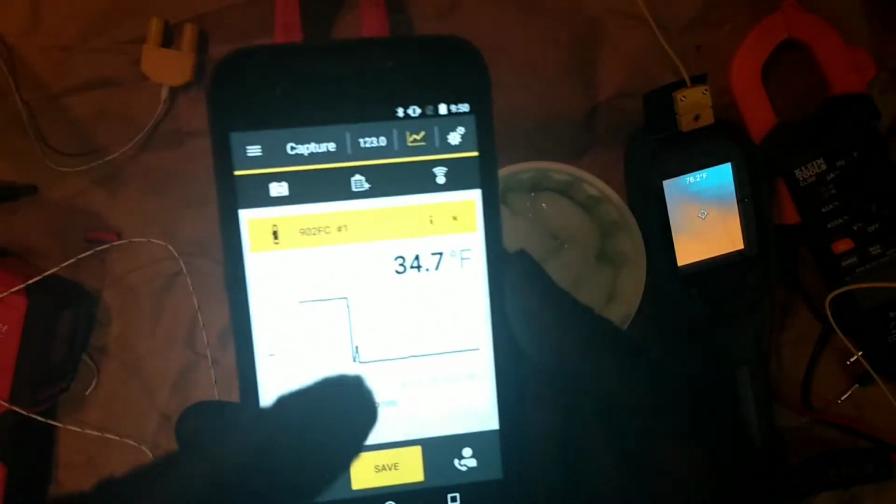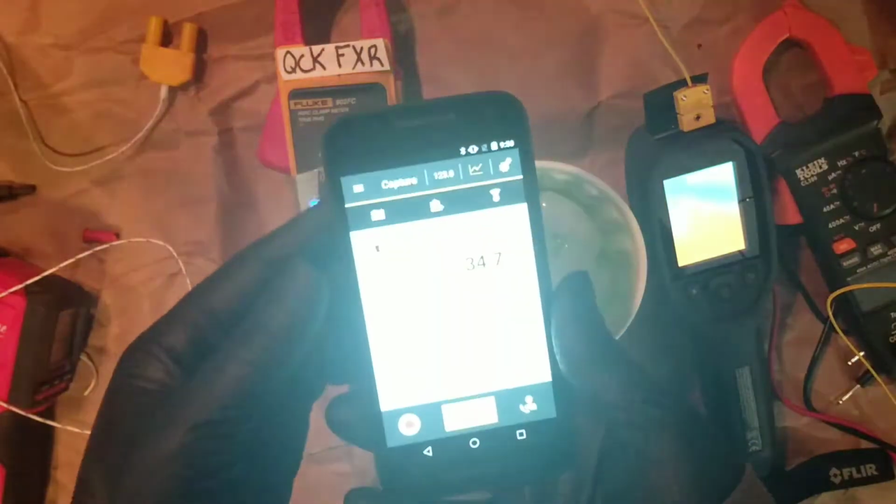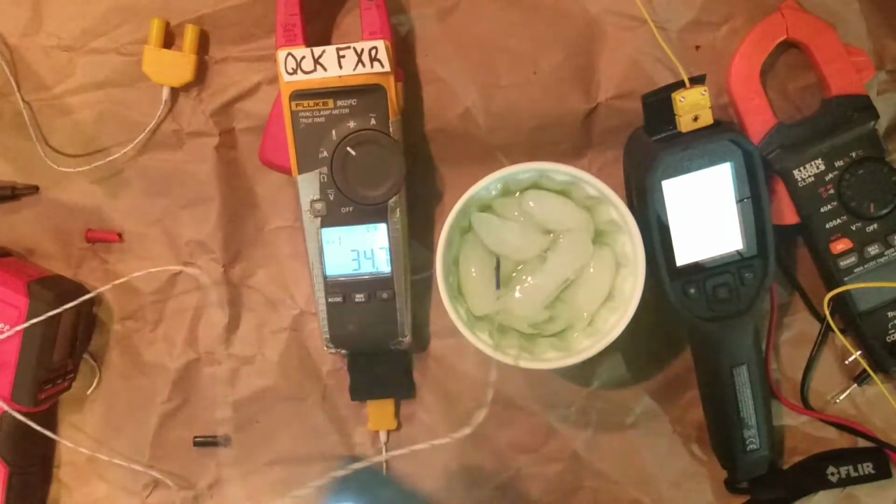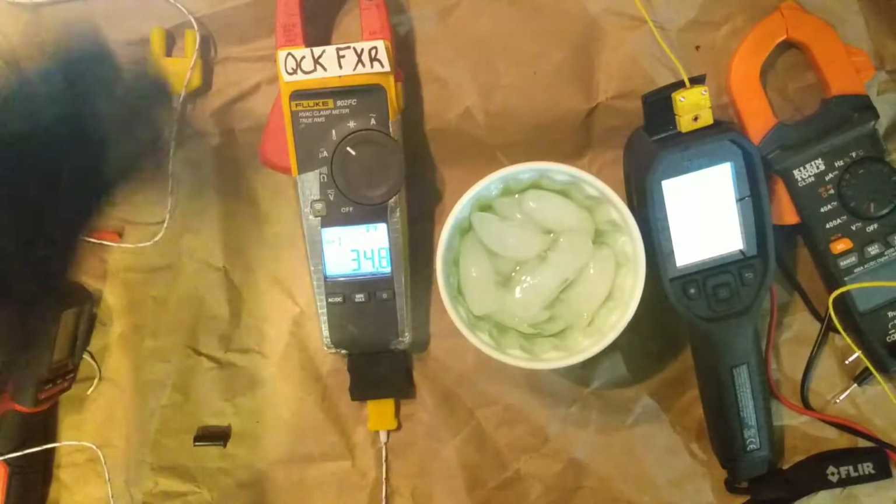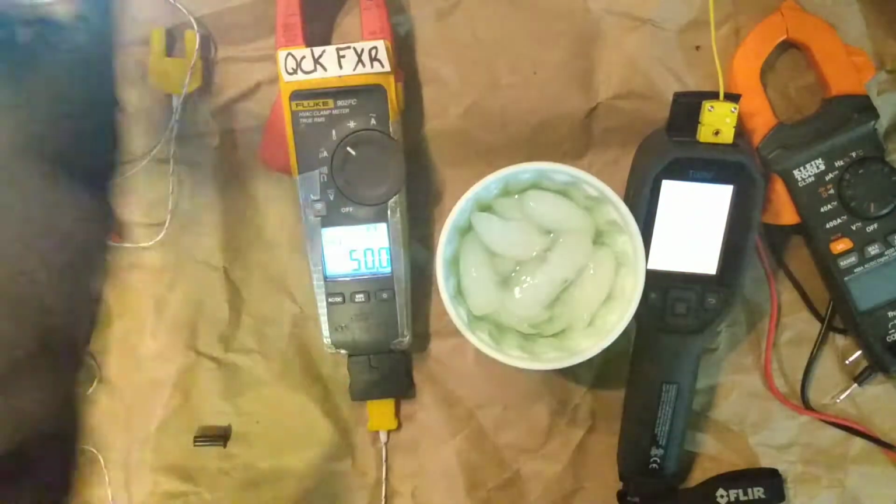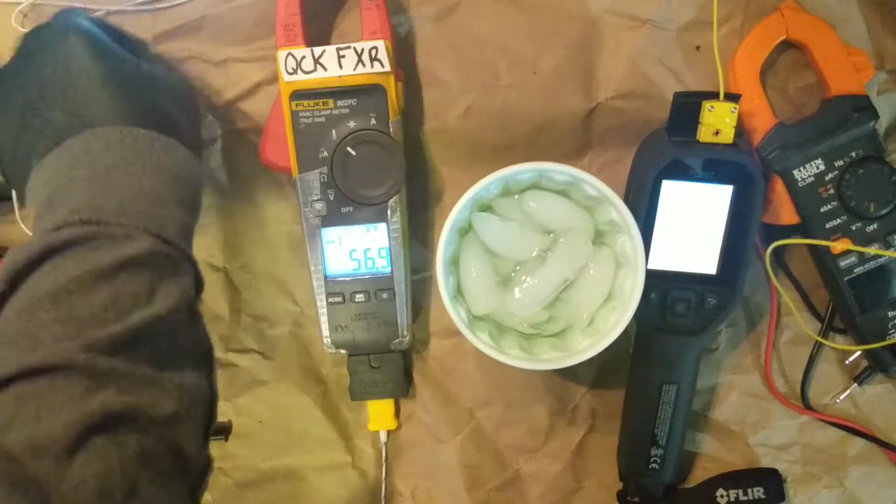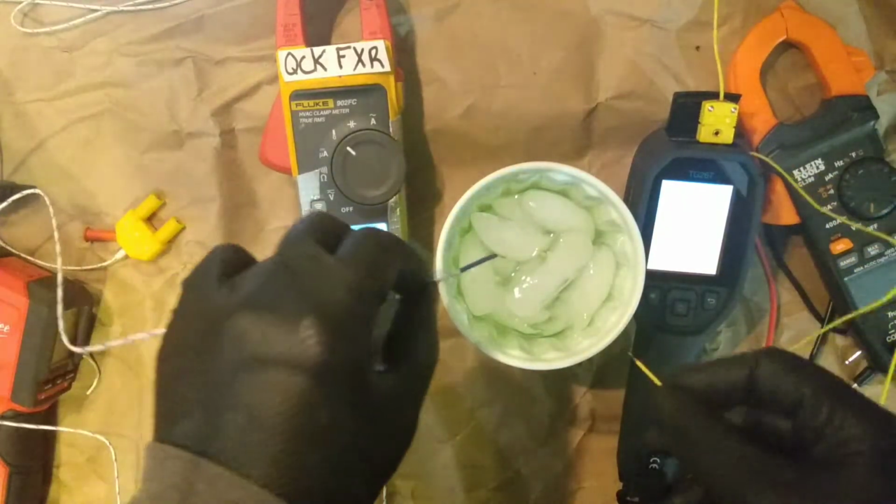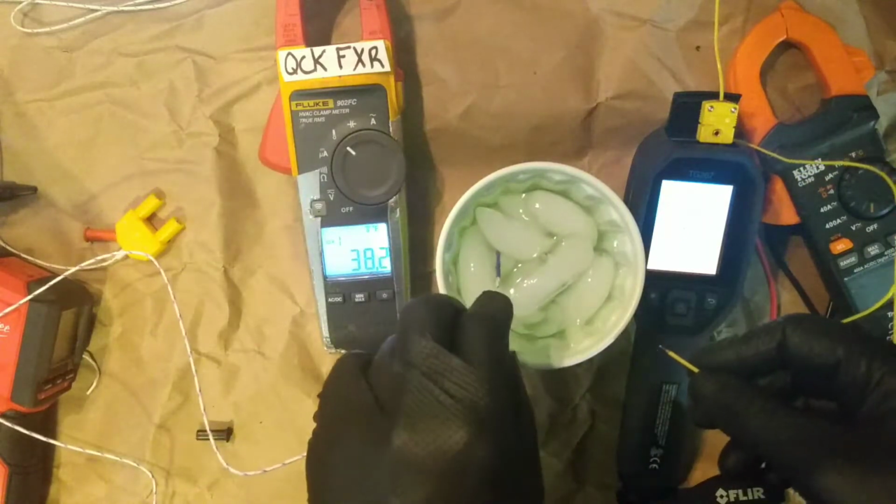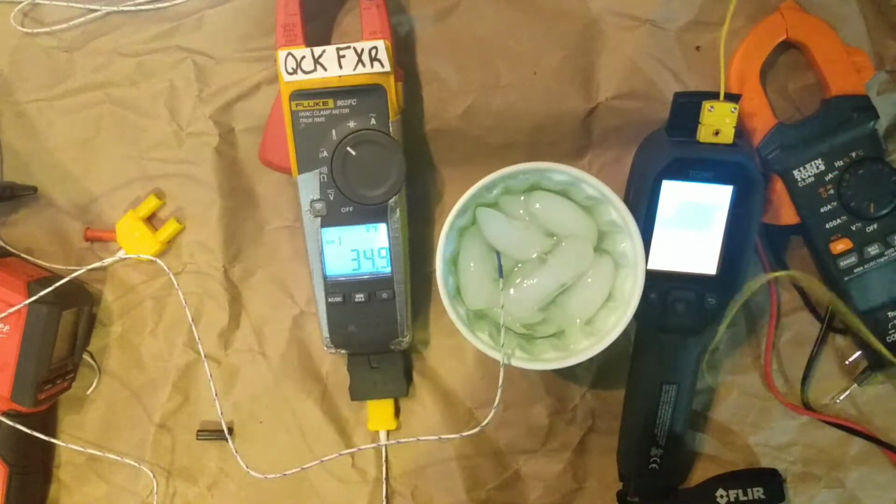This is the Fluke Connect thing, but this video is really about the FLIR. It's just going to see if it's going to be too glary, so I'm going to leave the Fluke Connect out. We're just going to stick with the FLIR right now. I mean, we're comparing them, but don't worry about that readout over there. At the surface of the ice, water melts at about the same temperature, given mineral content.